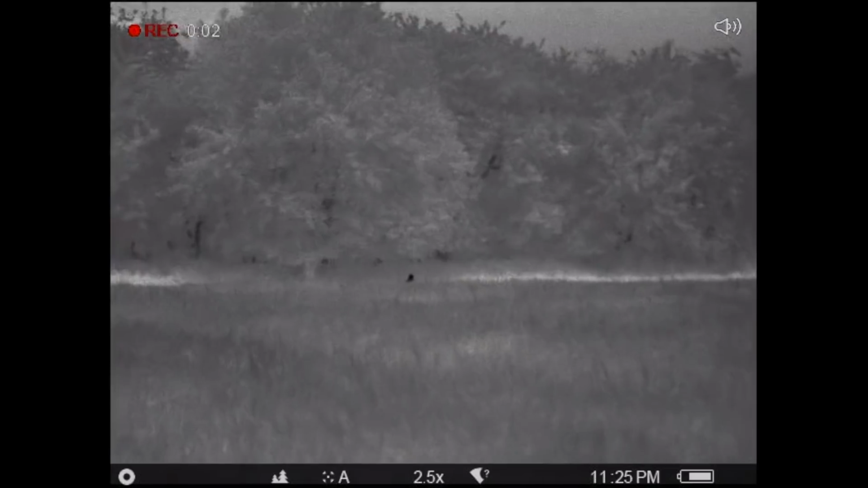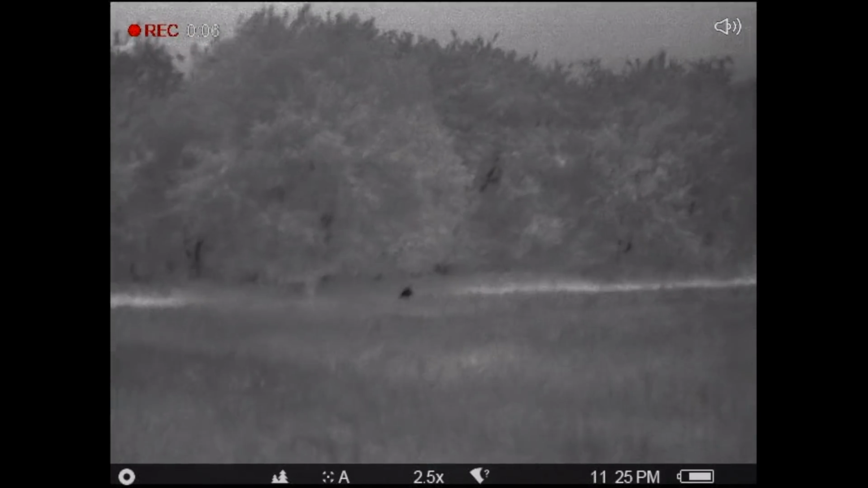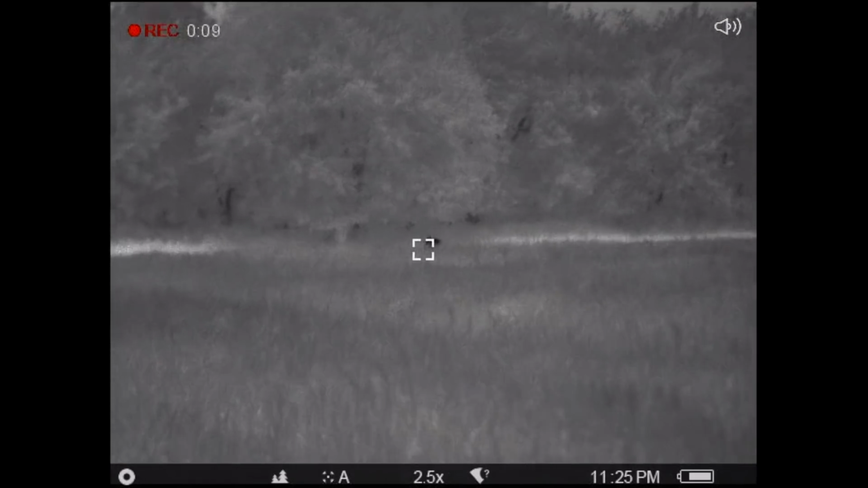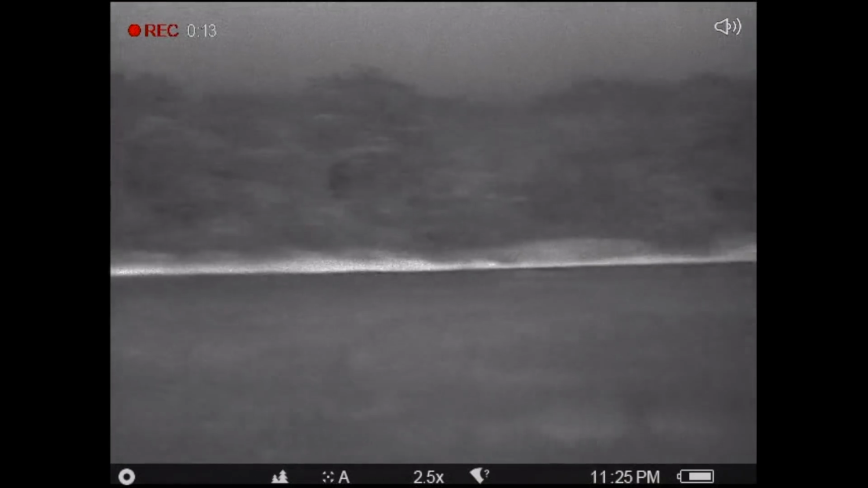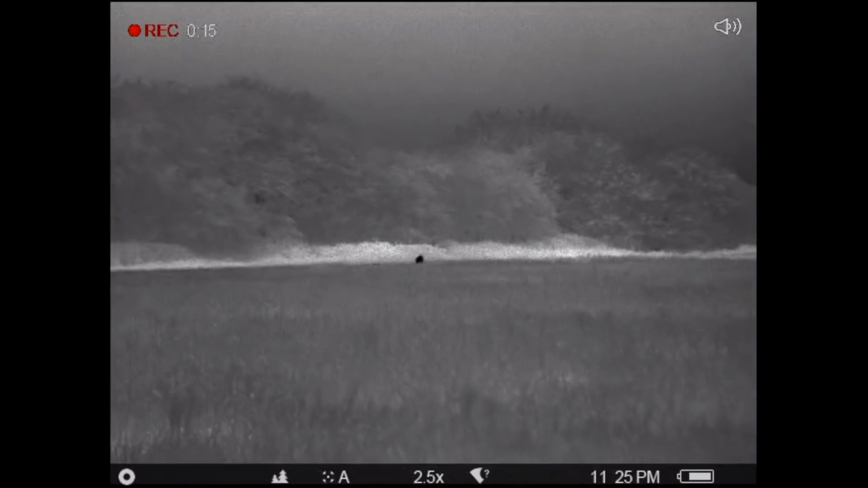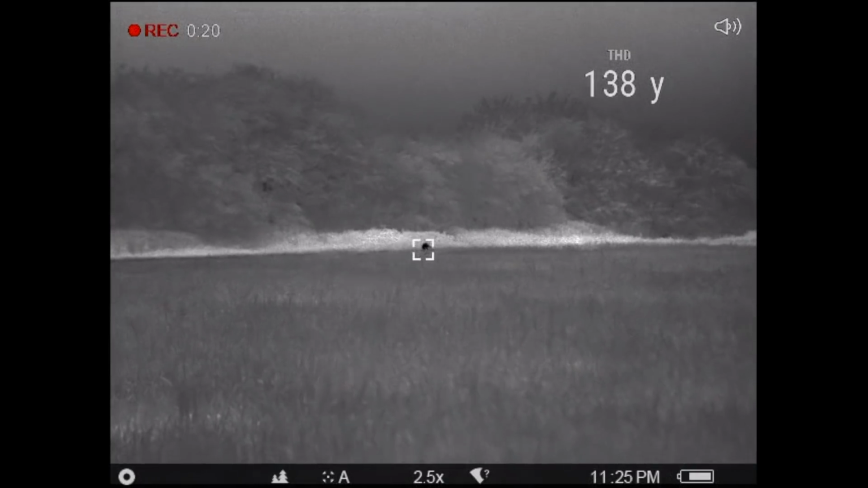Well, a couple of evenings of observations, and yes, we had indeed spotted 3 cubs remaining in the area. Here you can just see one relatively close at 65 yards, and then there's another one much further up the field at just over 130 yards.